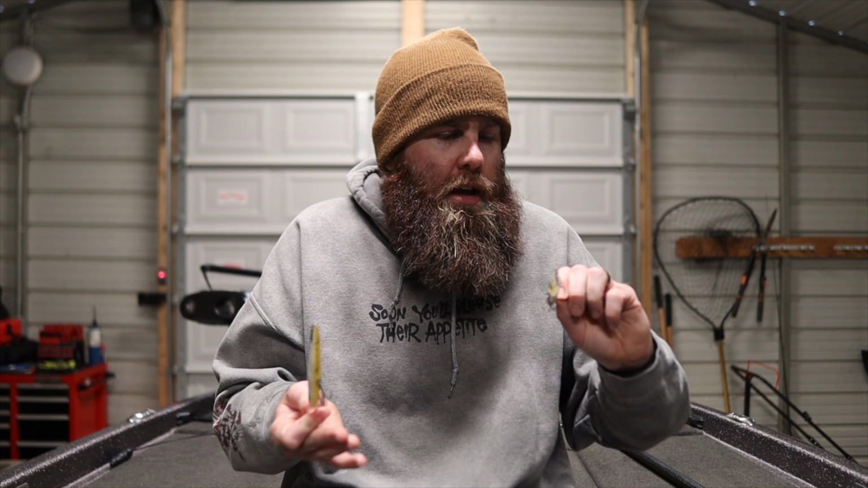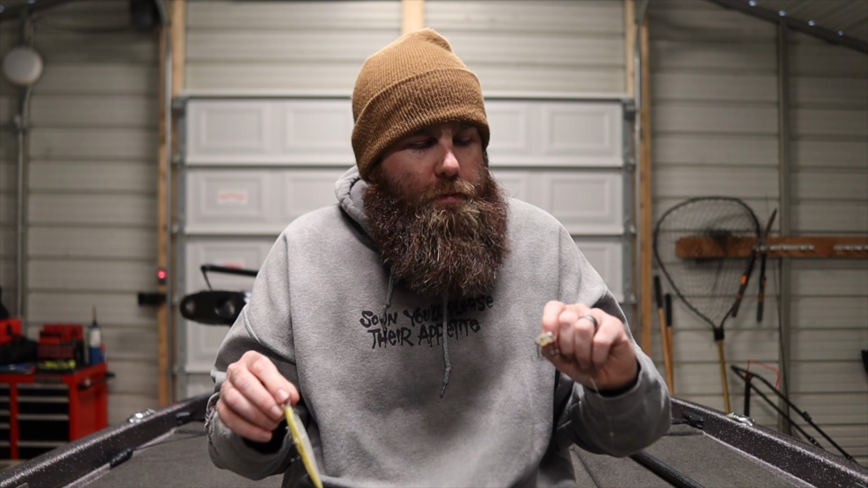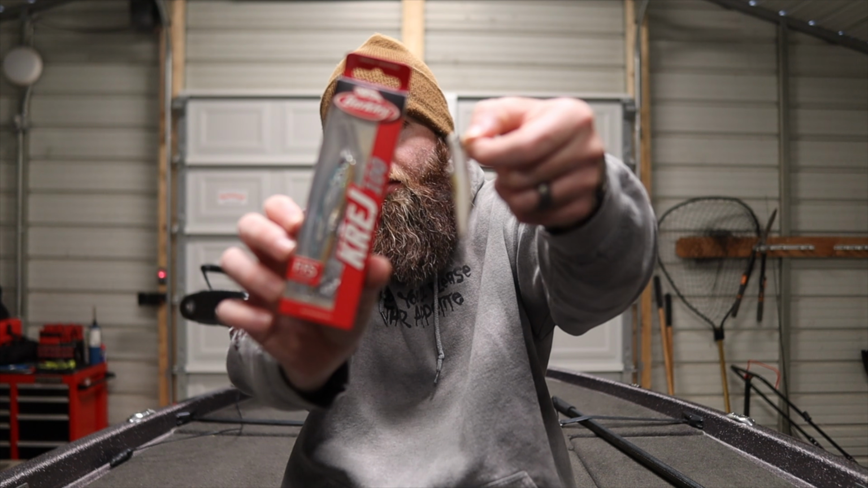But I think this thing is going to be awesome. I think this is going to be a great tool, not only for forward facing sonar, but for a bunch of different applications. But yeah, so brand new Berkley Finisher, brand new Krej that I just dropped in the bottom of the boat.